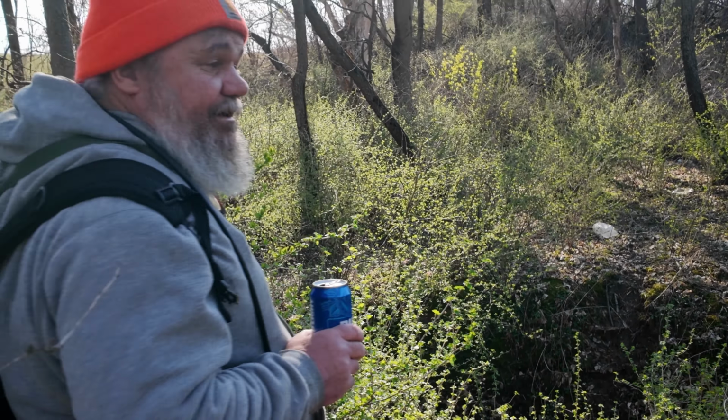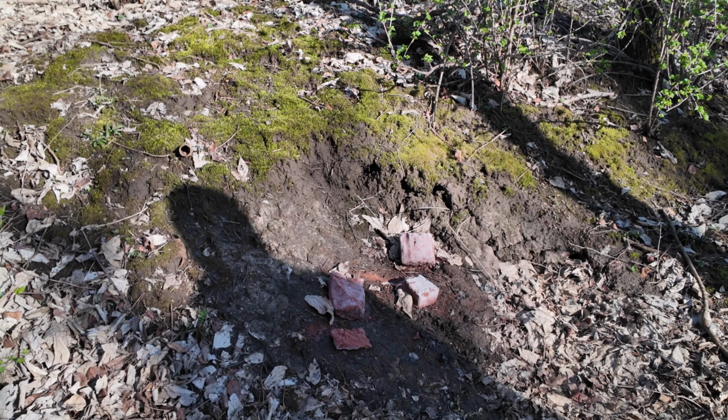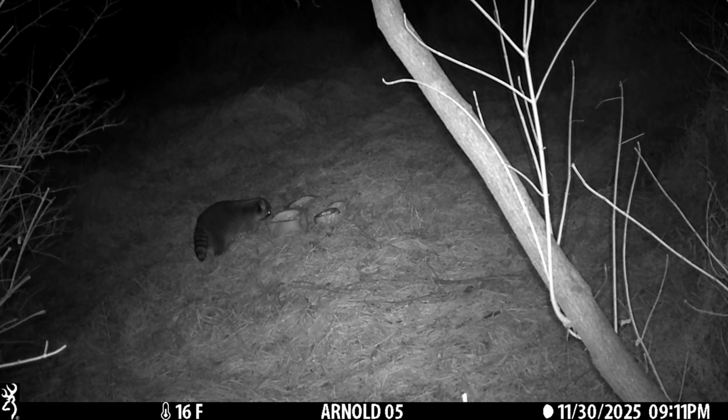That's my salt block area. They loved those. Those were two complete two-pound salt blocks at one time. And then you put a camera on that side? Yep, right over there, right on that tree, or sometimes on that tree, and just to get them